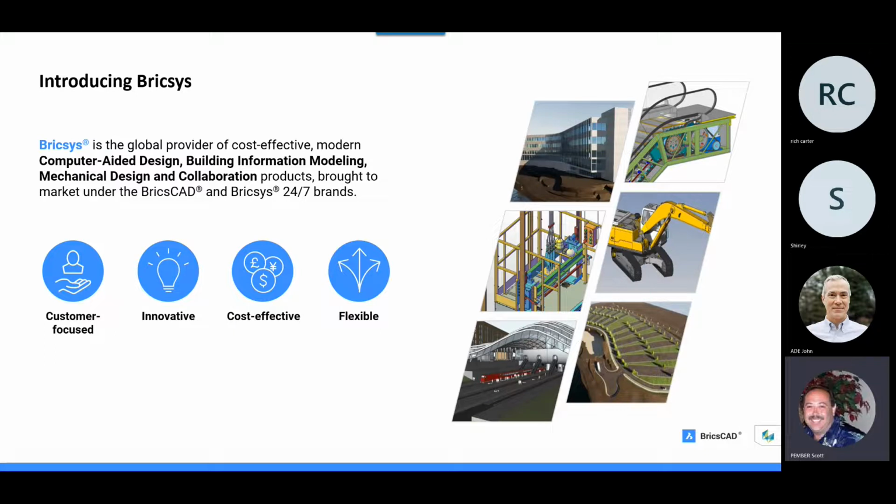We're very cost effective. We're going to be much more cost effective than just about all of the other products that are out there, but we also produce a product that yields a whole lot more productivity with the tools that we have, and you're going to be able to see that.